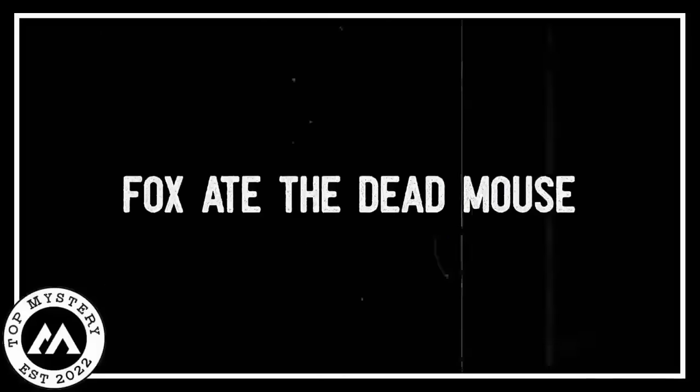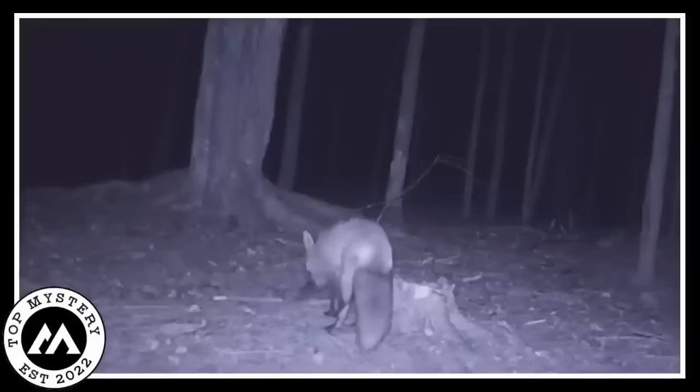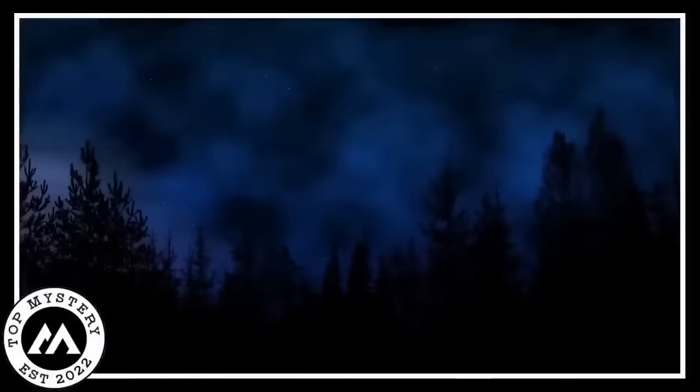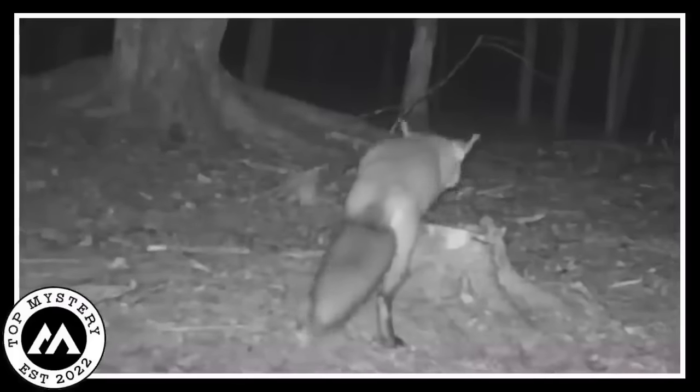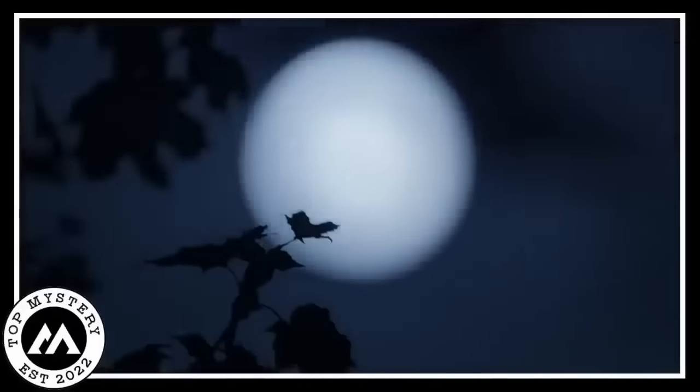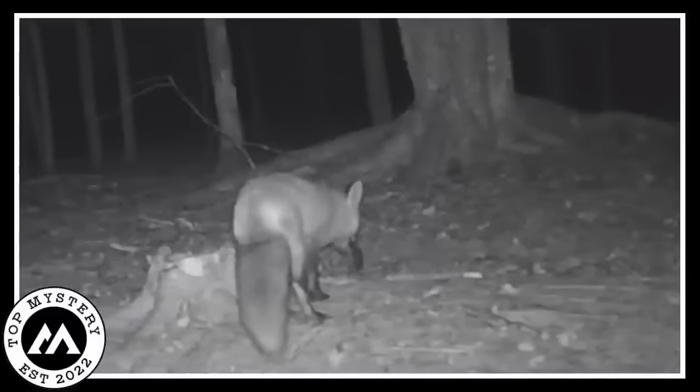Fox ate the dead mouse. One dark night in the quiet forest, a curious fox discovered a surprise on a trail camera. The camera, hidden among the trees, caught the fox's midnight snack adventure. The clever creature stumbled upon a lifeless mouse and, without hesitation, began feasting on its find. The creepy glow of the moonlight highlighted the fox's sleek fur as it indulged in the unexpected meal.